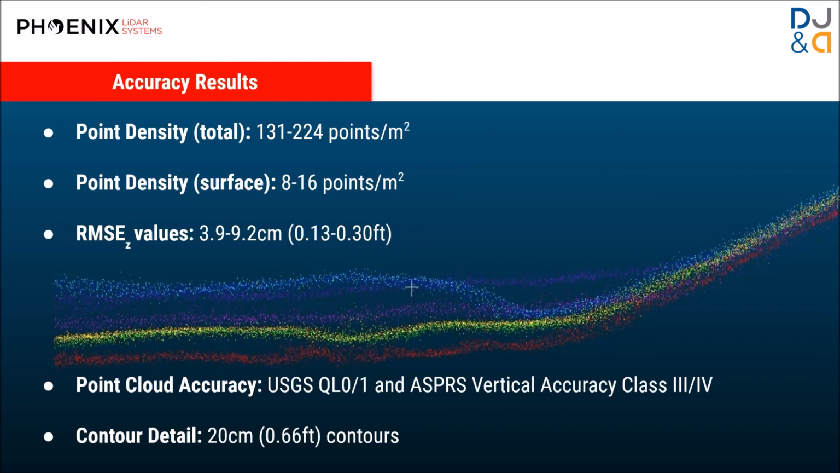So we were pretty pleased with that. Kind of an accuracy value for you here, RMSE-Z, which is just a vertical root mean square error value. We got anywhere from about 4 to 9 centimeters, which is about 1/10 to 3/10 of a foot, which we felt pretty good about. You can see at the bottom here, we certified all of these point clouds as being able to support 20 centimeter, or about 2/3 of a foot, contours.